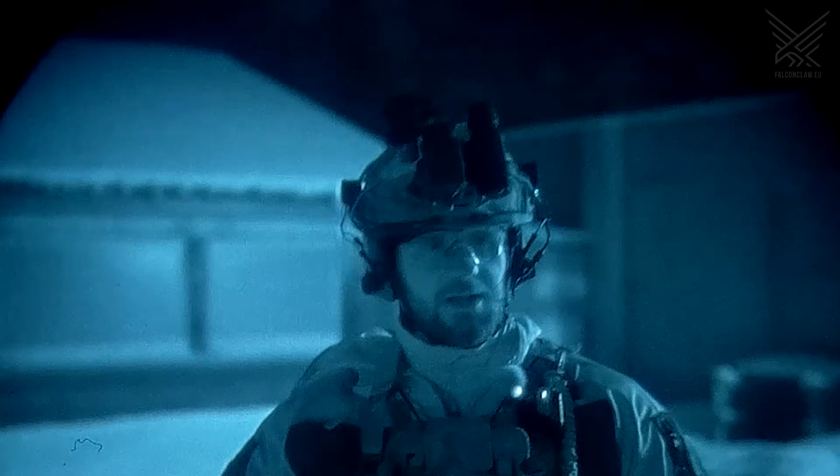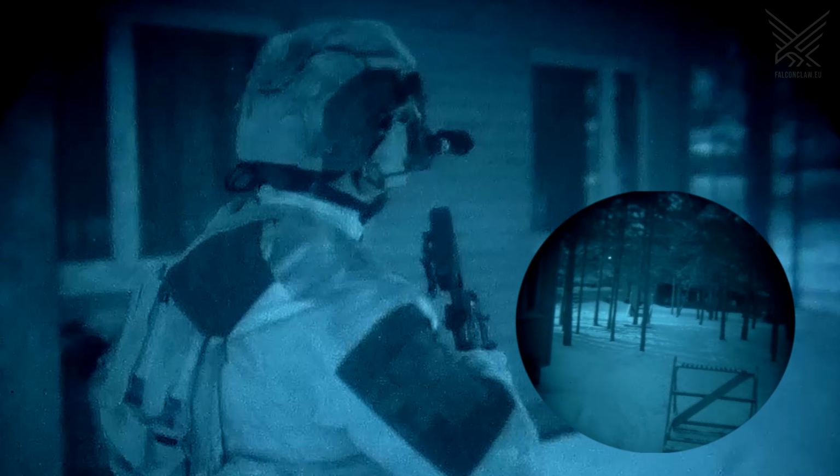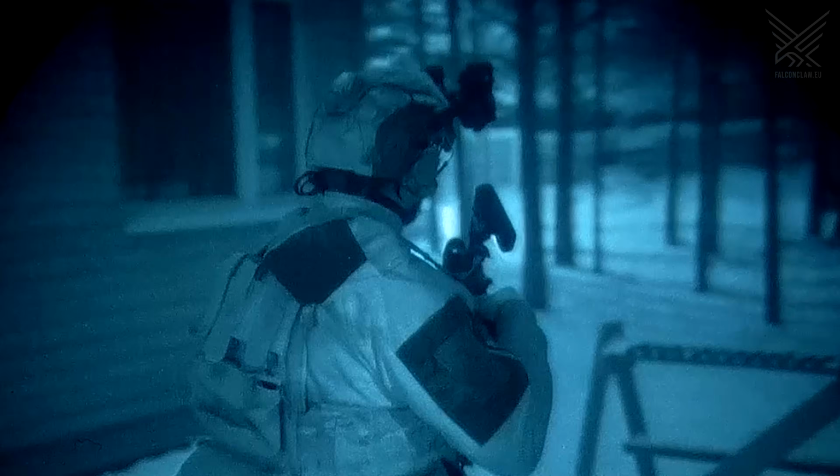And next we're gonna test it out with a thermal target. So we're moving that way. I identify a thermal target with my night vision. I flip it up and I can identify it a lot better with the dedicated thermal, and engage.